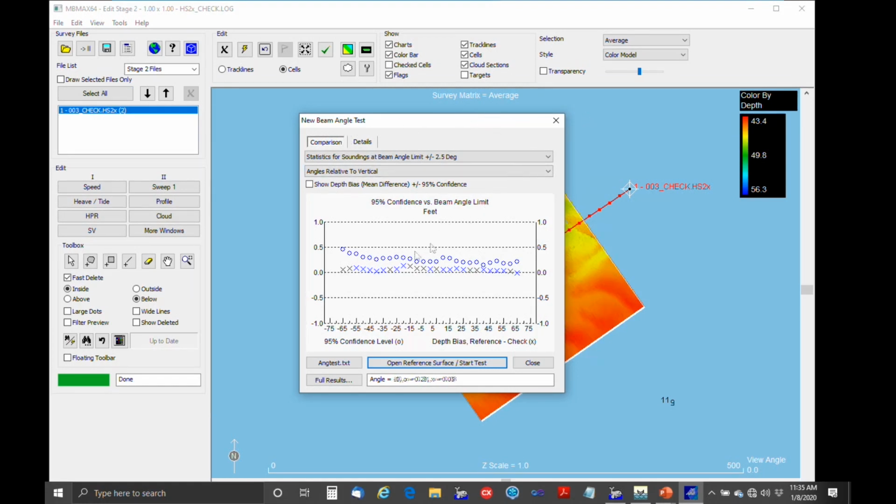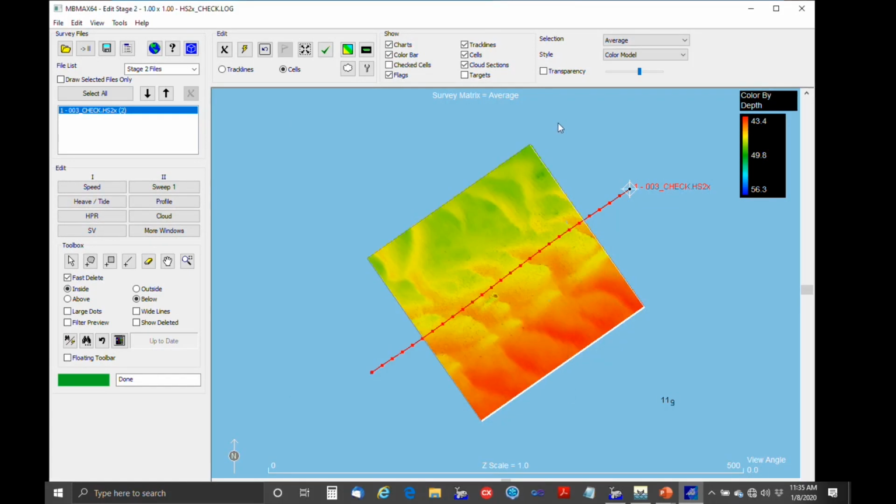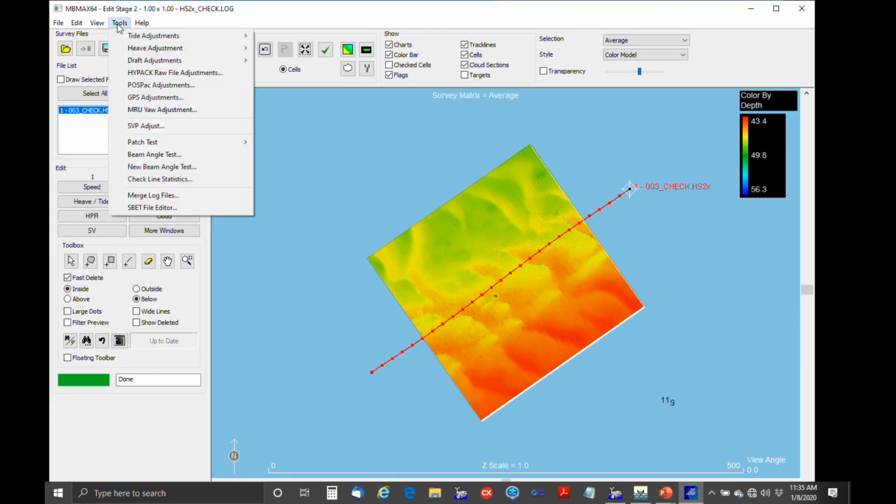So this is something new, and this is an upgrade from our old beam angle test, I guess. Okay, and then the last one in the performance testing is what we call checkline statistics. This allows you to do a quick comparison of a single checkline to your reference area. The checkline can be multi-beam, single beam, whatever. Let's just say the project for this didn't get included, but we can make one up real quickly.